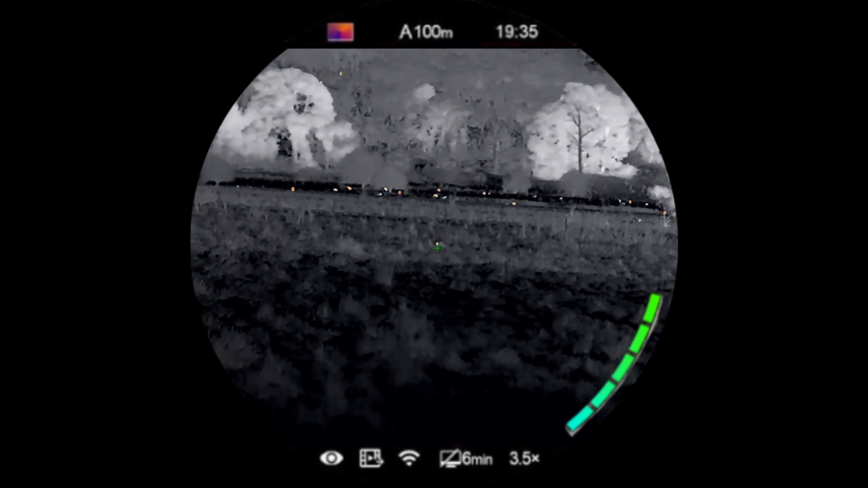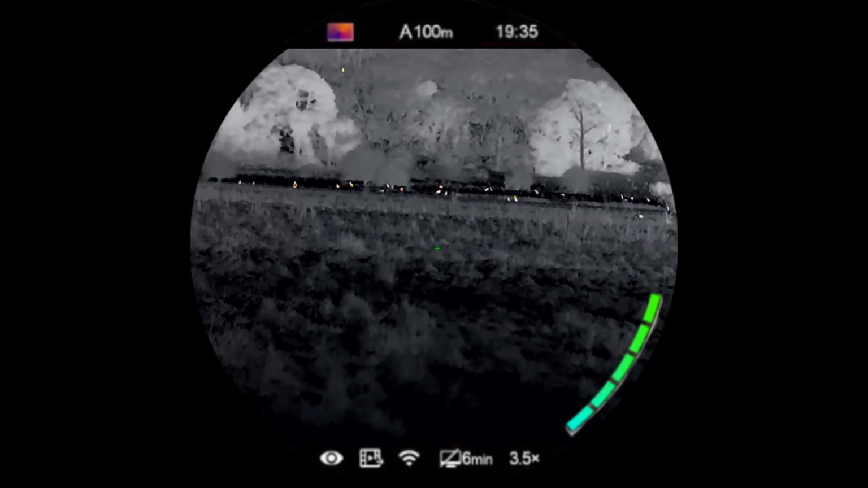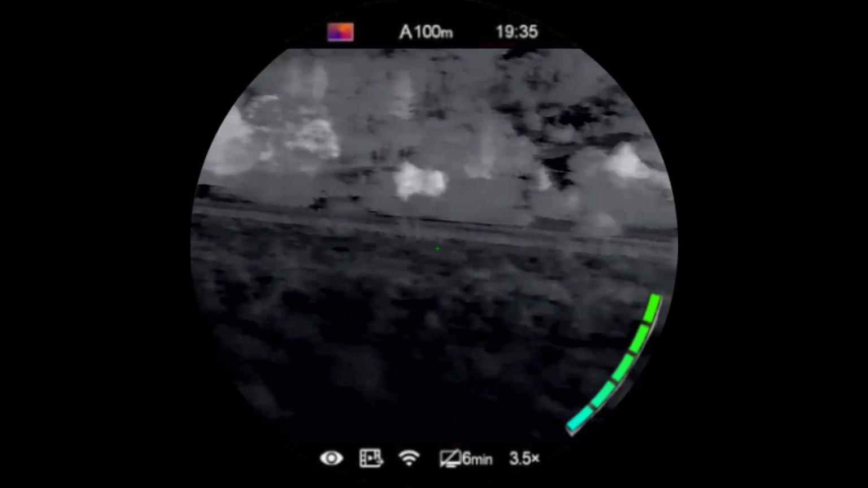Tripod. Okay, just have a quick scan. Doesn't look like there's any others.